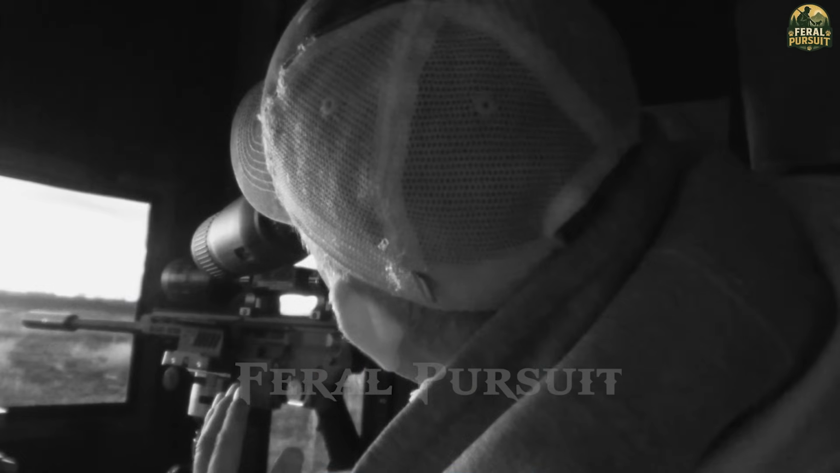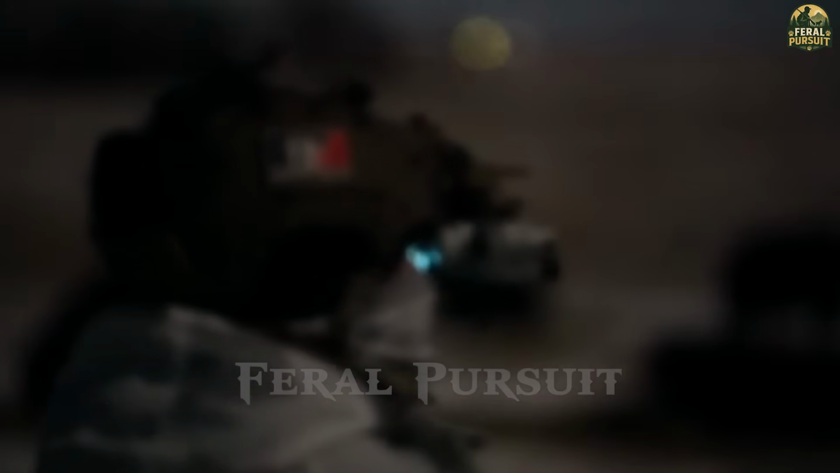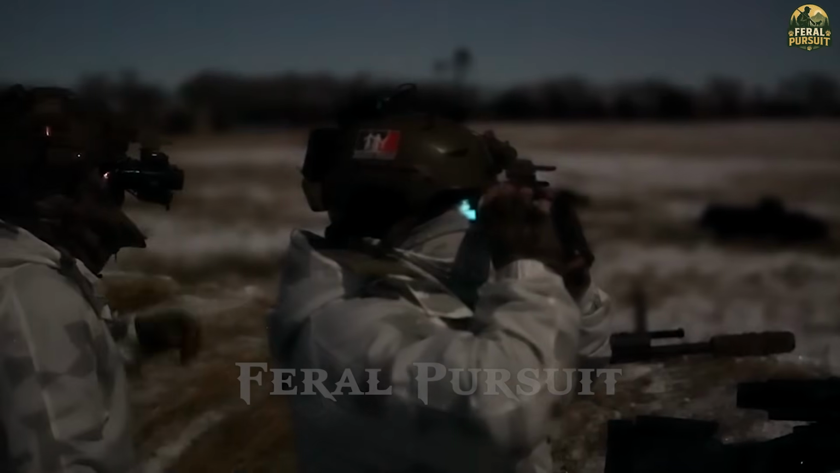A naked cow skeleton in the field is undeniable evidence of the coyotes' crimes. As a seasoned hunter, I knew this was a sign of their increasing boldness. As night fell, coyotes were at their most active.